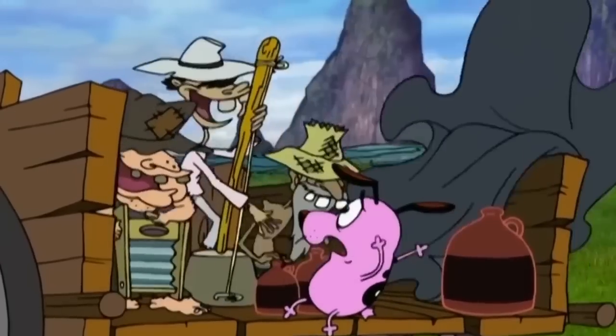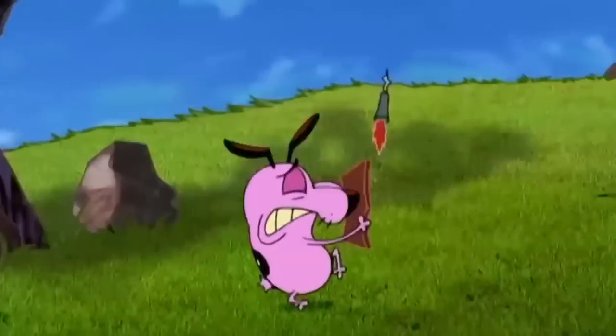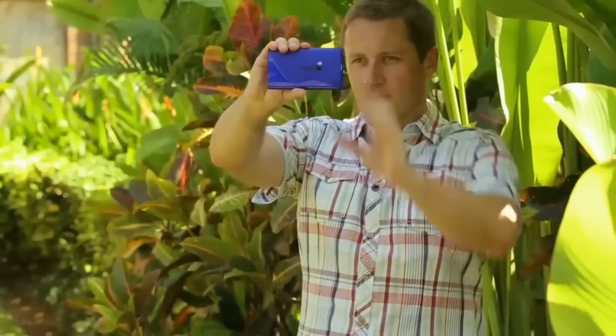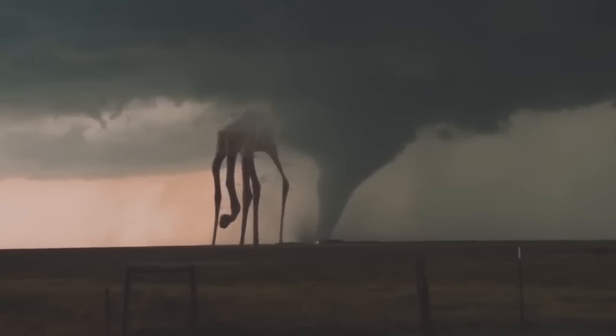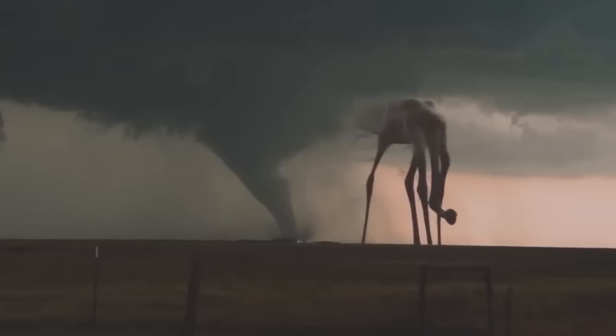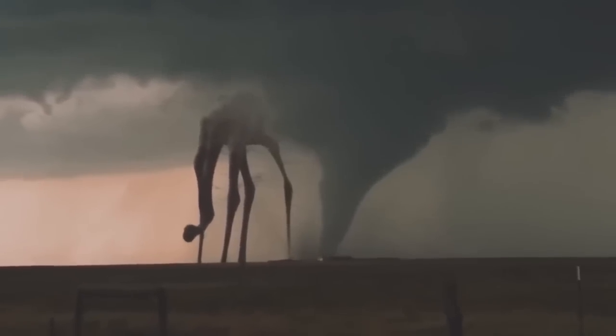You must have watched Courage the Cowardly Dog. Well, let's just say life might just be the same for some people. For instance, this young man who recorded the clip of this weird creature lurking somewhere on Earth. Now, I don't know what place that is, and I don't want to know either. Just look at the size. Who would be so calm recording it and not running for their life? Unless it's fake.